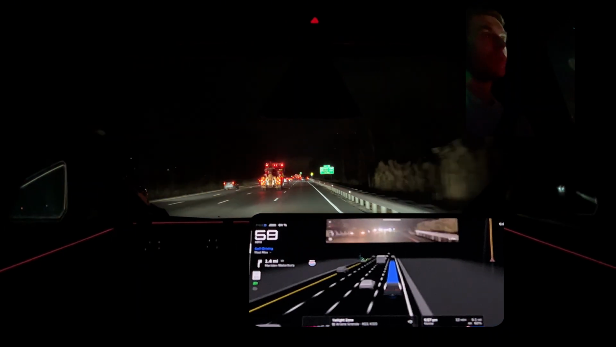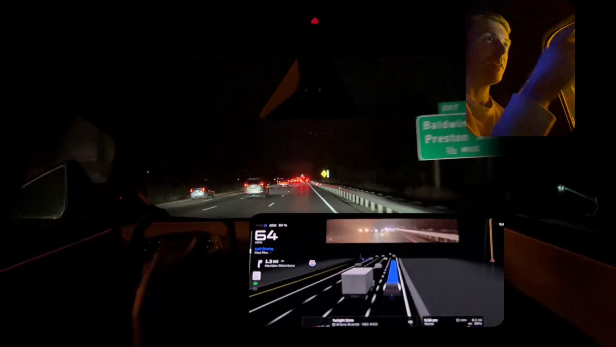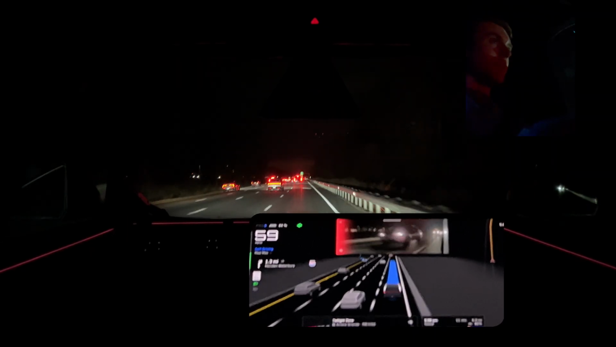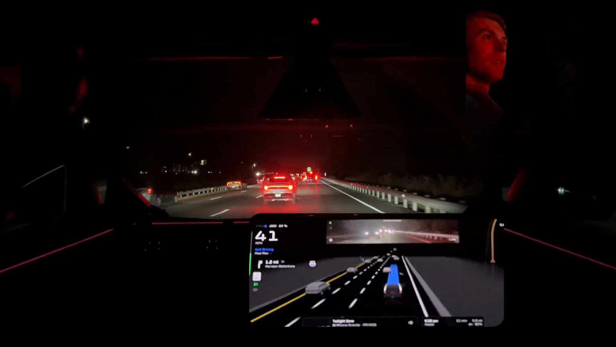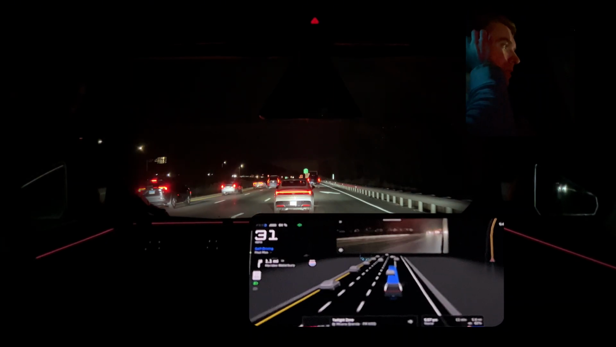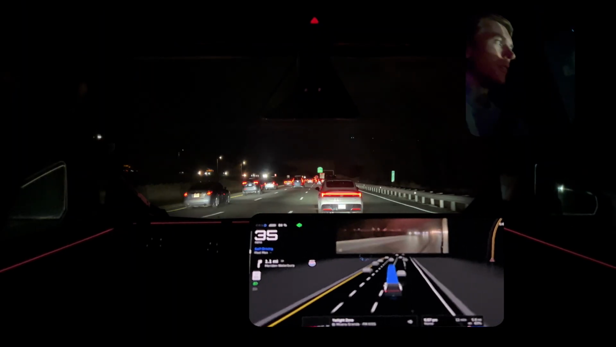We'll look to see how FSD picks up on the fact this lane's ending. Yep, it sees slower moving traffic. It's taking the opportunity to dive into a major gap, and we're back. That was cool. What's not cool is I saw what that pickup truck in front of us was doing. It's like you put your turn signal on, and it's like, oh, that's a good idea.